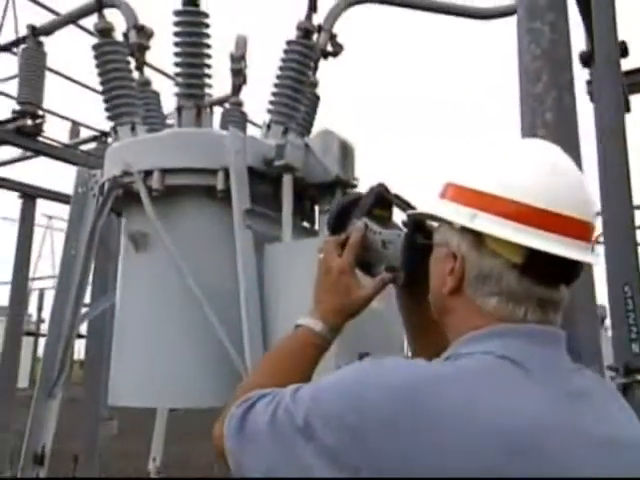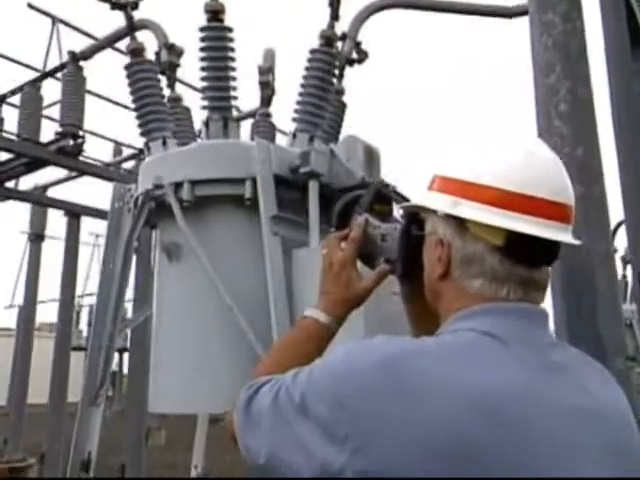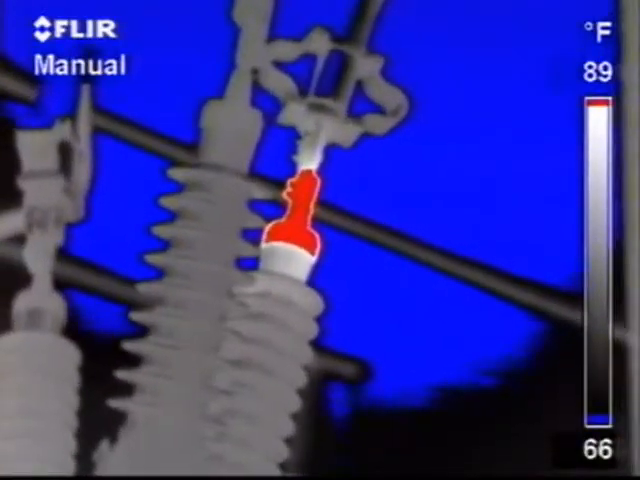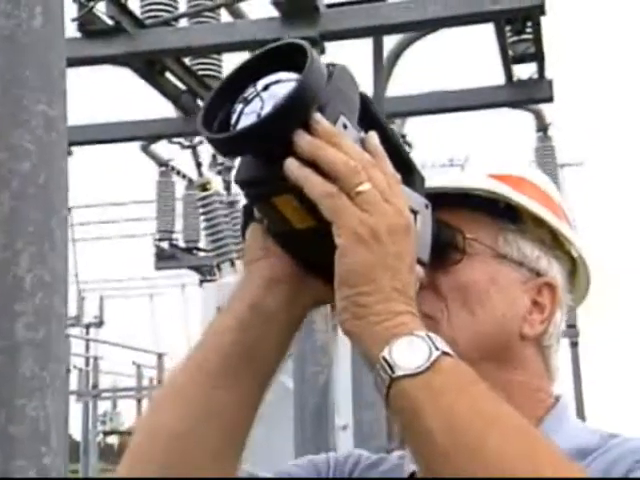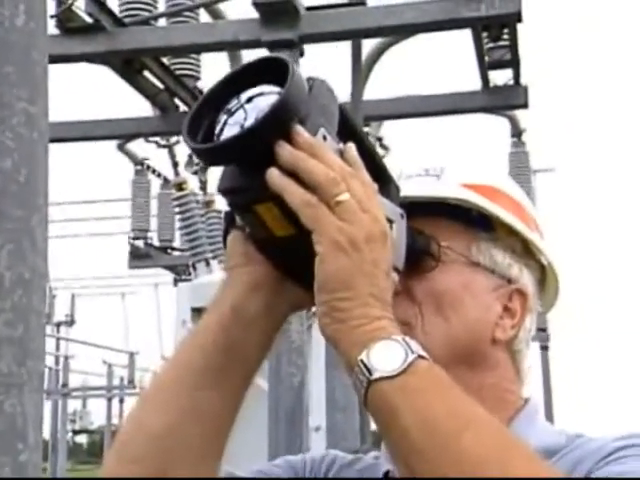When we first brought the program online, I think within 6 months, we probably had savings, I would estimate it around $400,000. When I go in a station, I scan the station, I look for anything that's out of the ordinary, an anomaly that would show up. A hotspot is elevated in temperature and it will cause a problem. The Flir camera lets us see this problem. With the naked eye, you can't see these problems.